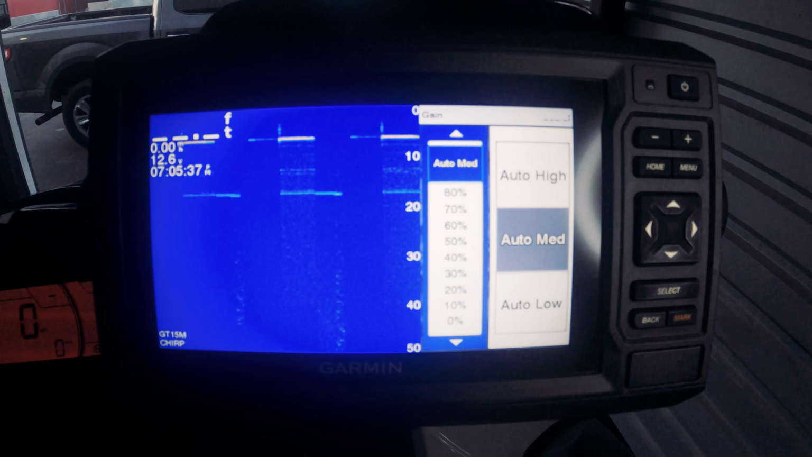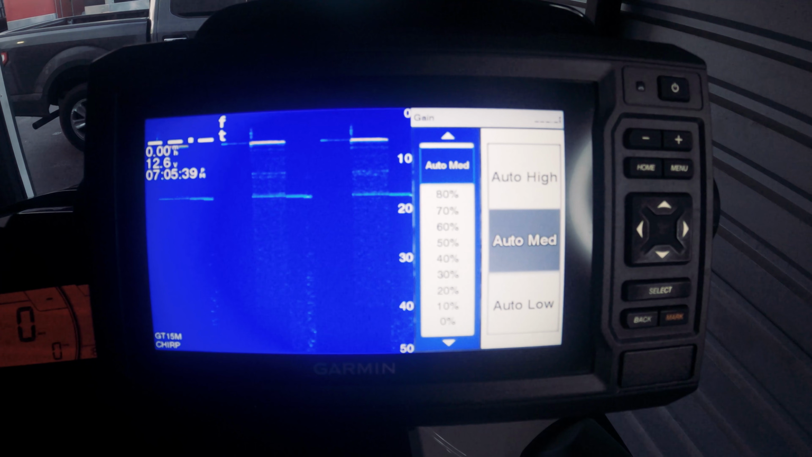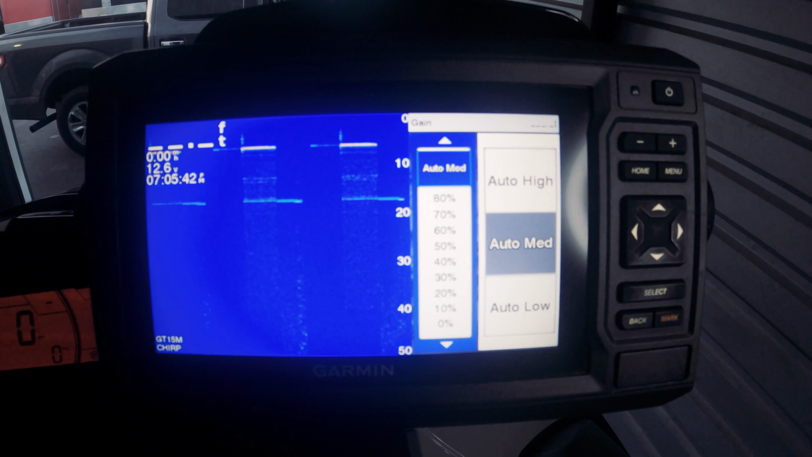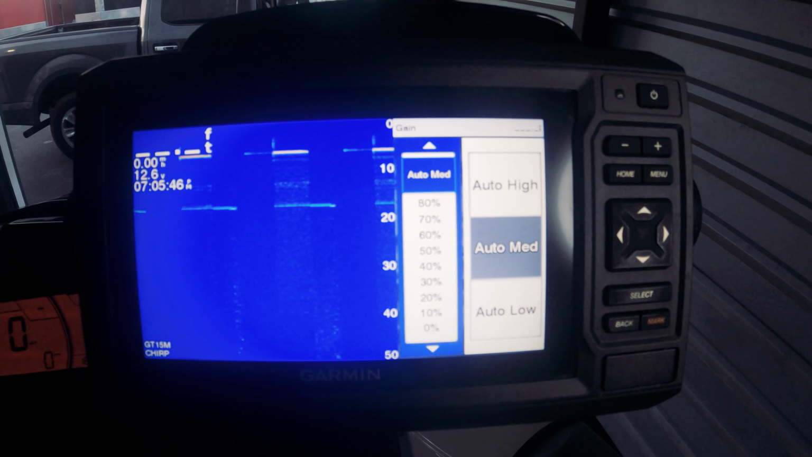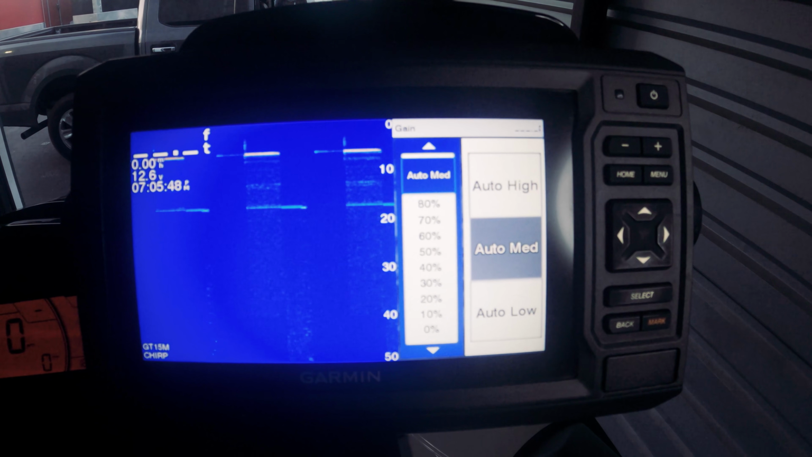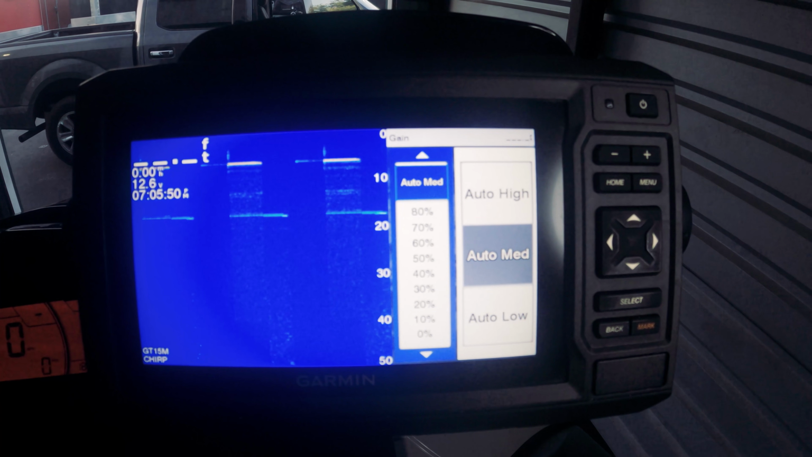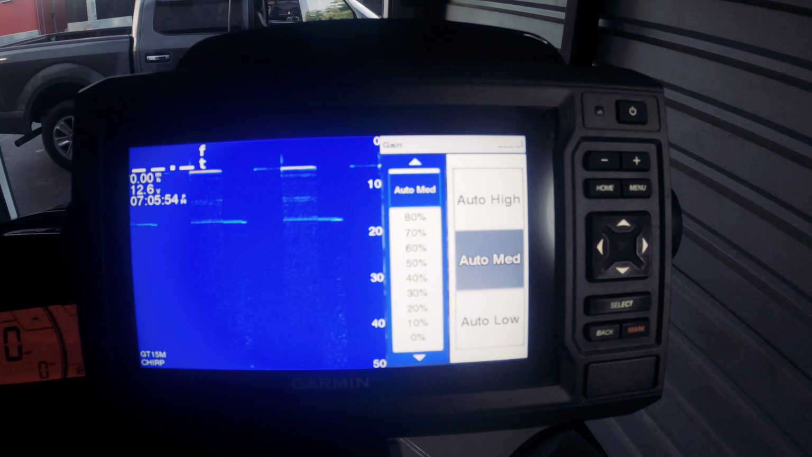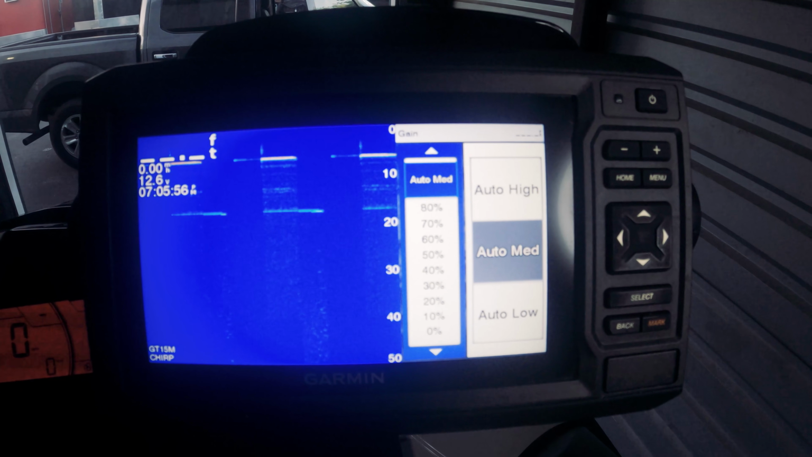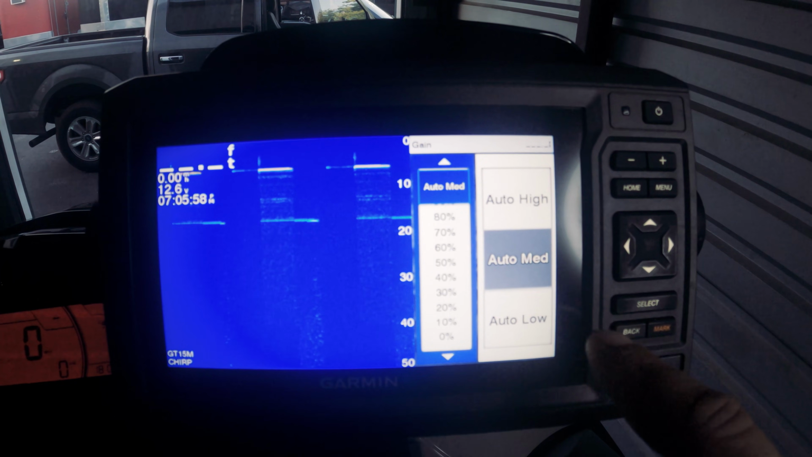I don't want it to overpower itself, because then you're catching everything, whether it's seagrass, weeds, you know. If you're looking for pods of bait, a small bait fish, it's good to have, but when you're going off deeper, you don't want to be catching every single thing. So auto medium.